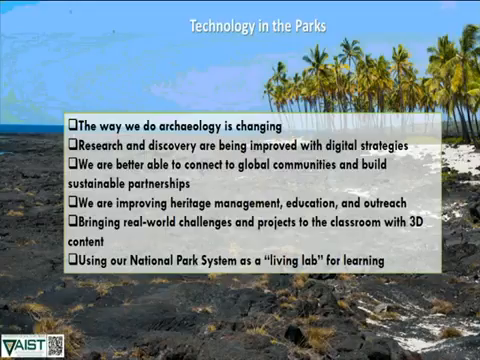Hey, Lori, you've talked a lot about working with the partnerships and working with the parks and cooperative arrangements. Are you using the CESU program?